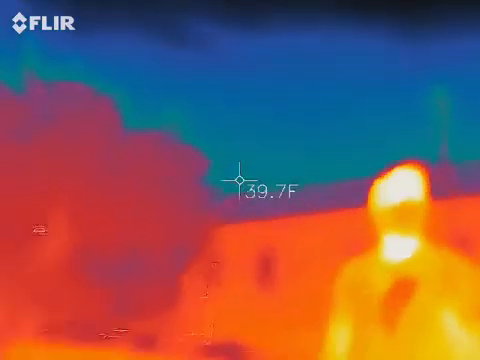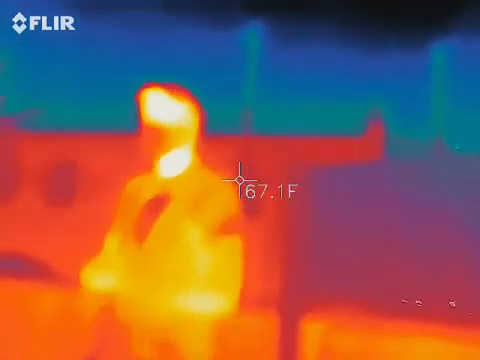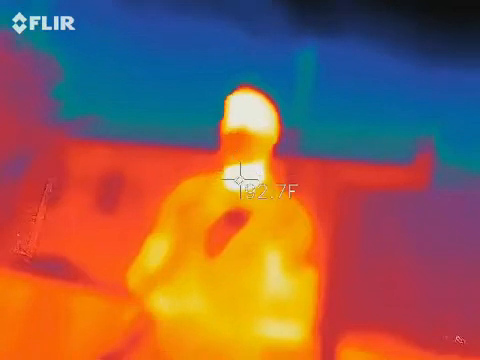Absolutely no lasers on East Bay Street. So as far as the red gun, I think that about covers everybody. We don't have the other lasers out. So let's go take a hike.